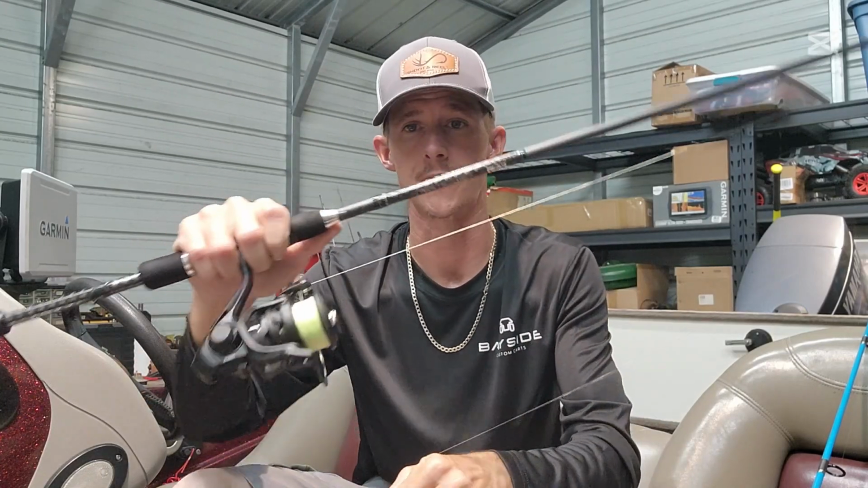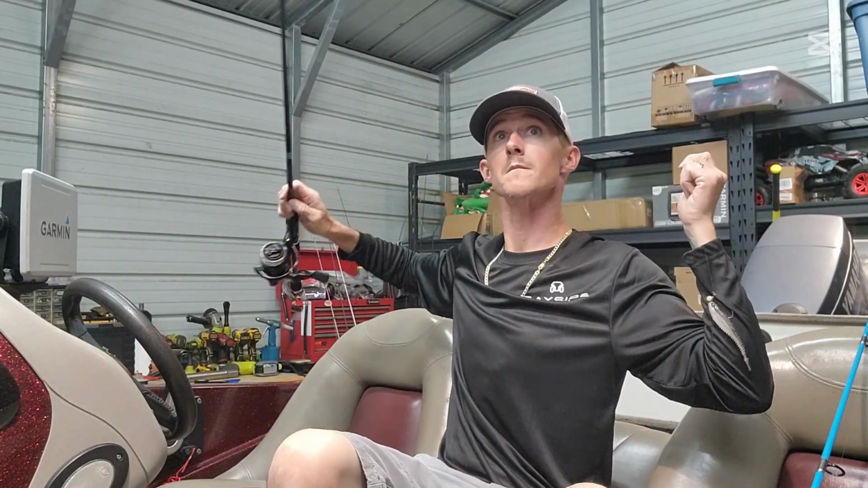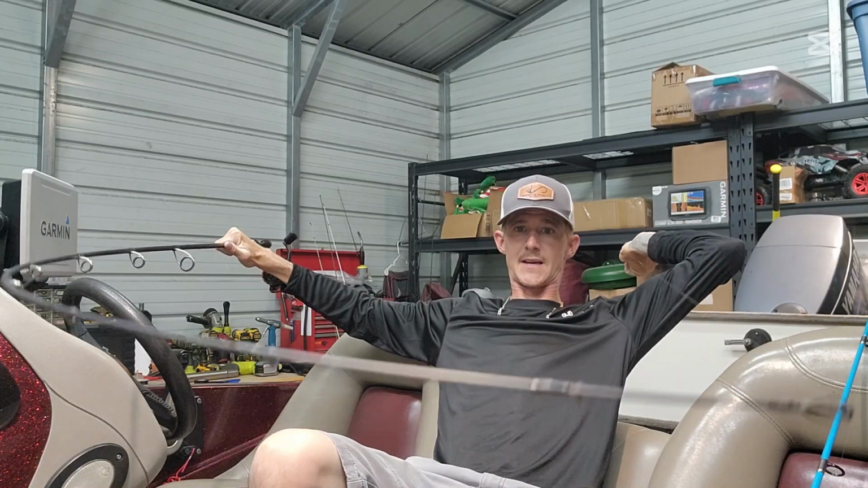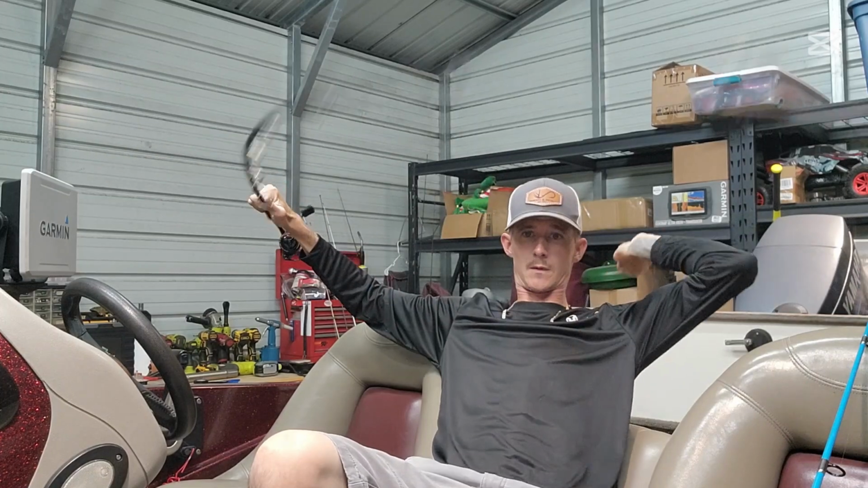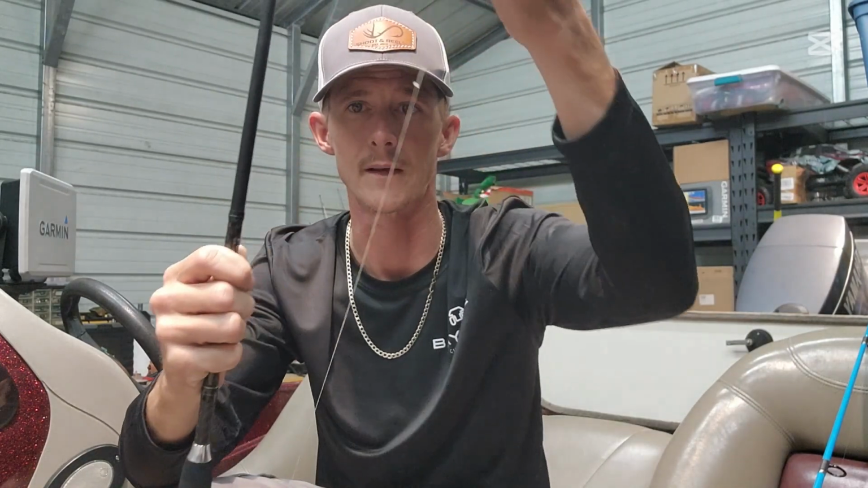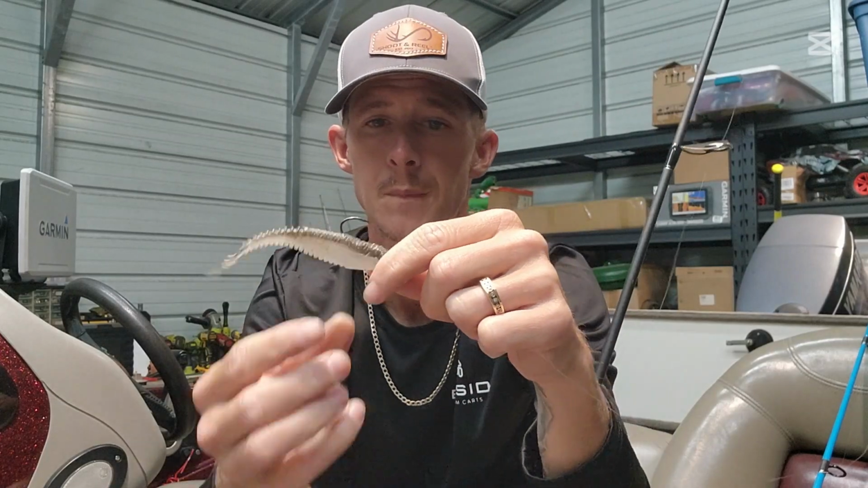So here's another 13 Fishing rod. This is a 7-1 medium power. If I can show you guys the tip. As you can see, that tip is very, very flexible. All right. And the reason why, like I said, is here's my braided line, and it's tied right there with an FG knot. There's the FG knot to an 8-pound test fluorocarbon leader.